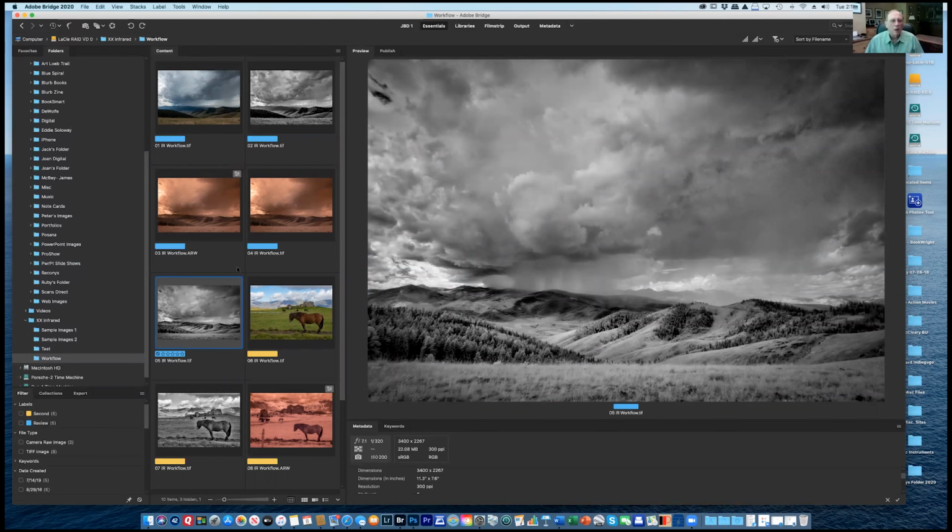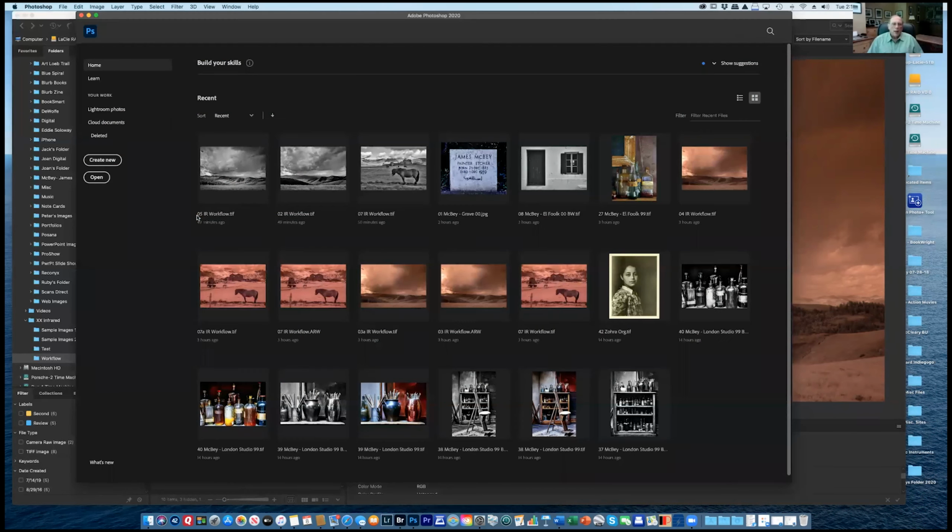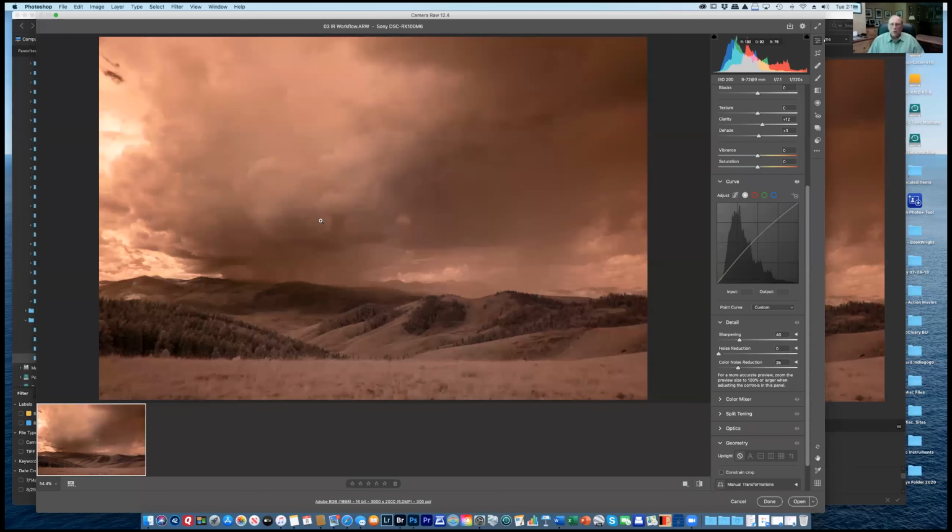Okay. So what I normally do is, this is the raw file. So I'm going to open it up, and it's going to open up into Adobe Camera Raw. And I generally have used Adobe Camera Raw rather than Lightroom. I just grew up with it. You can do exactly the same thing in the Develop module in Lightroom.